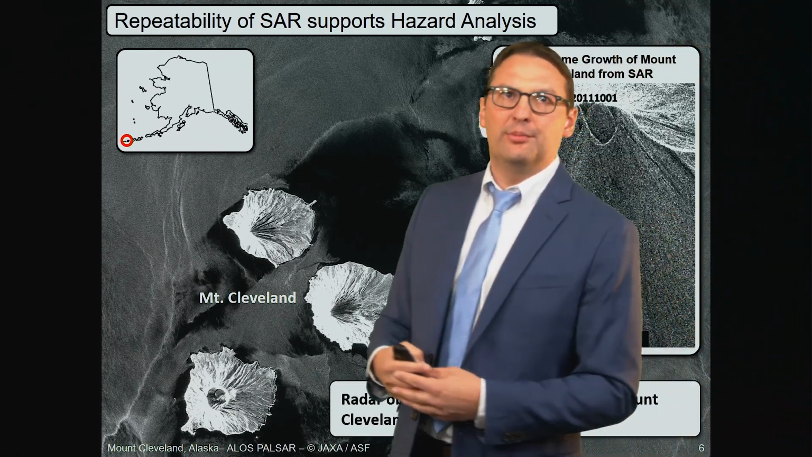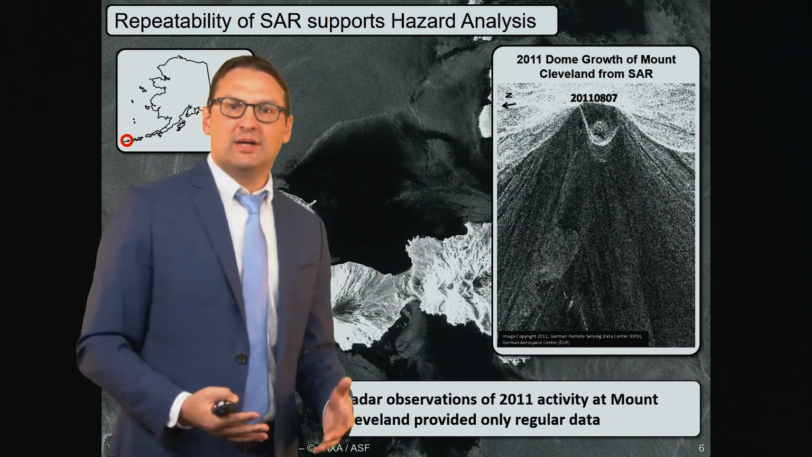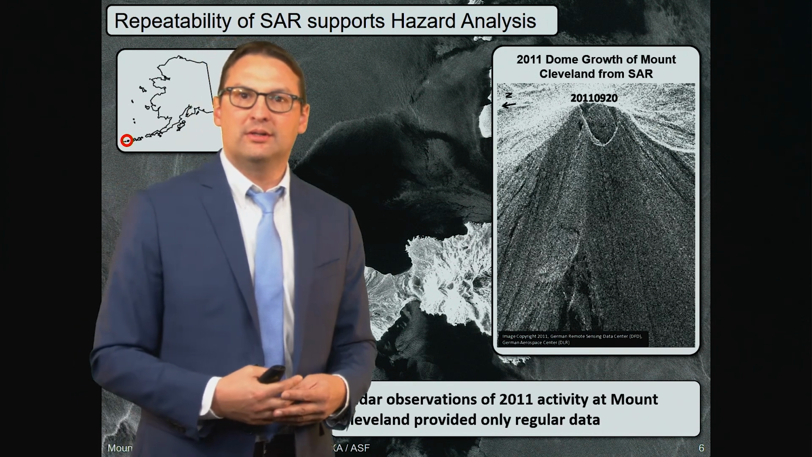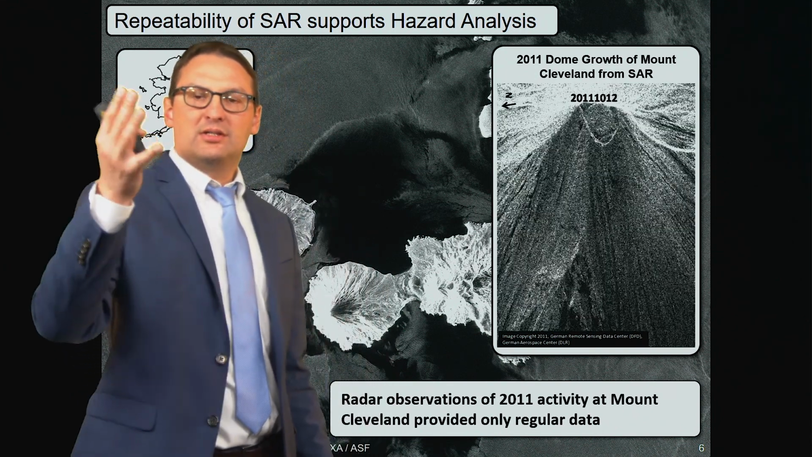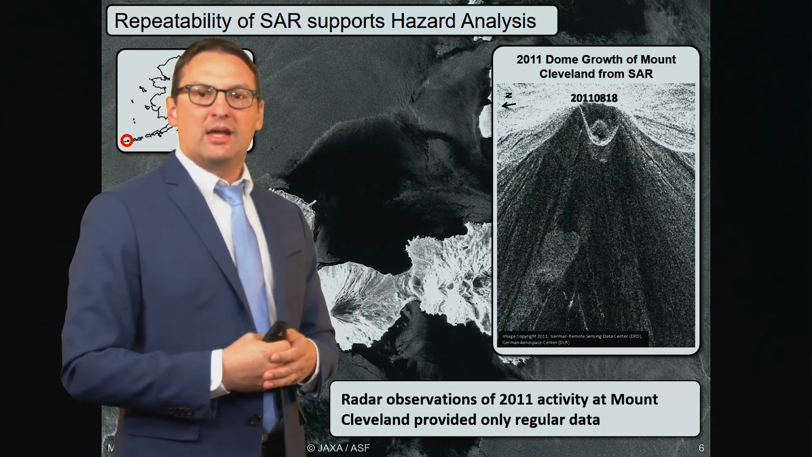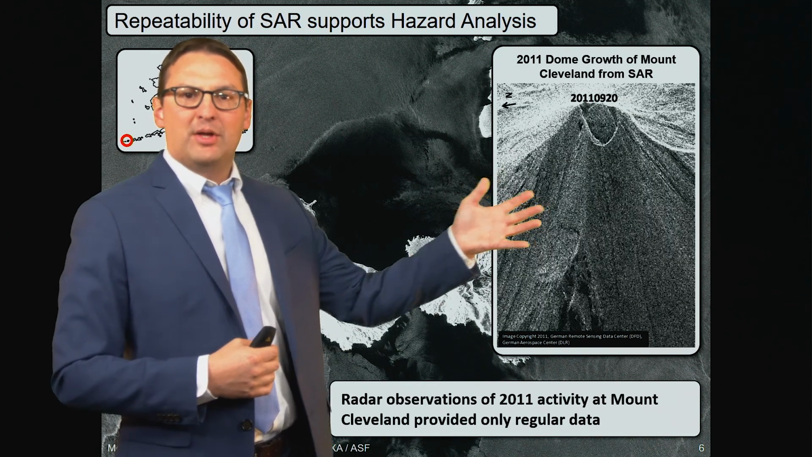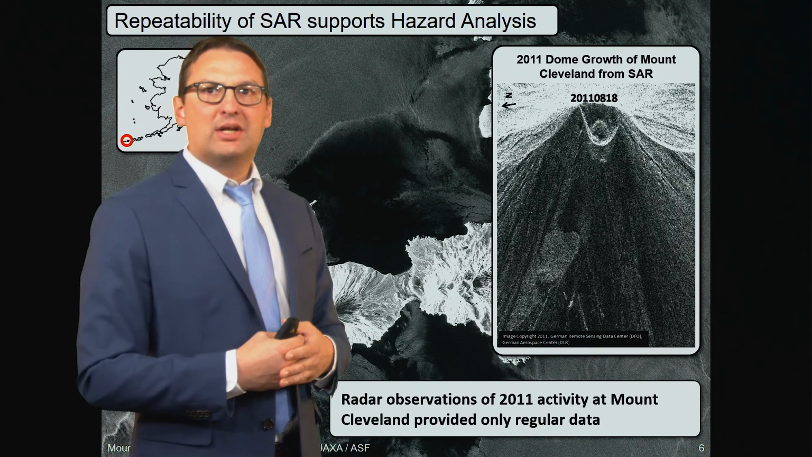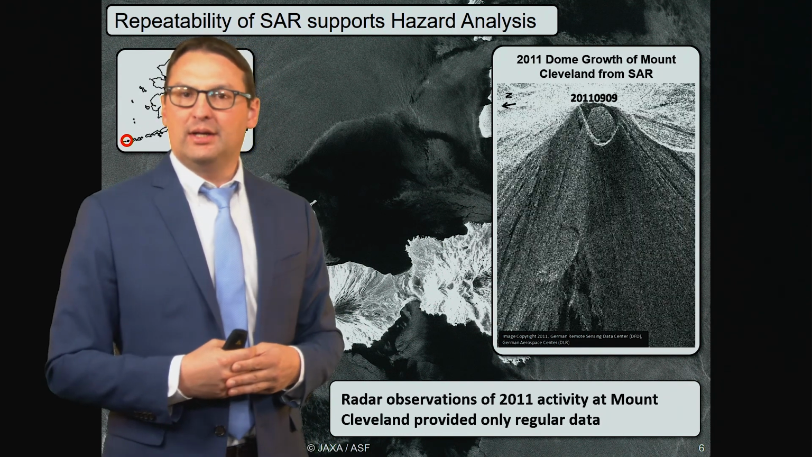SAR can help you here because SAR has the ability to penetrate through clouds and observe the ground 24/7, as you already know at this point in time. And so this is an example of how this can be useful for you. So you see here the observation of a volcano in Alaska. This is Mount Cleveland in Alaska, which was active in 2011.